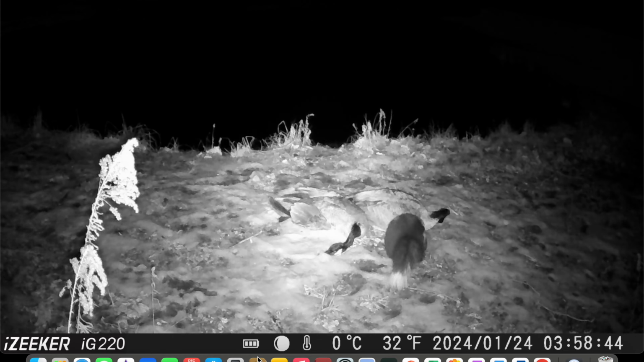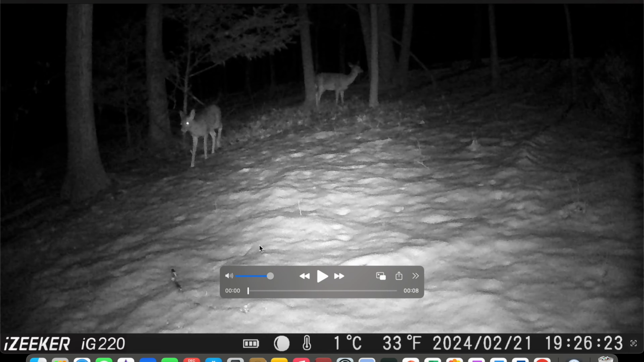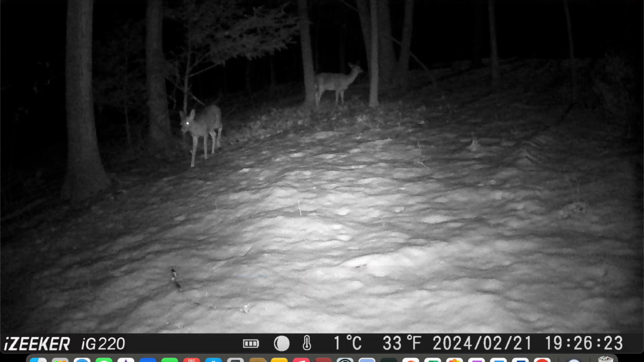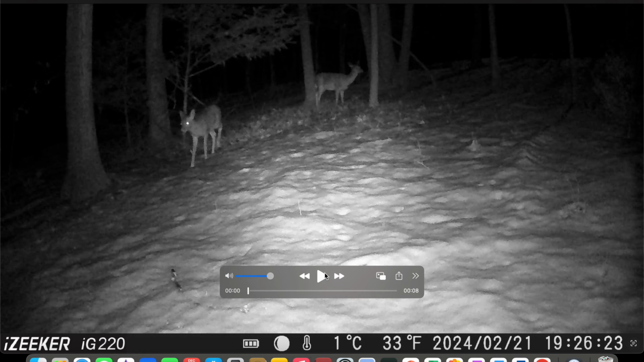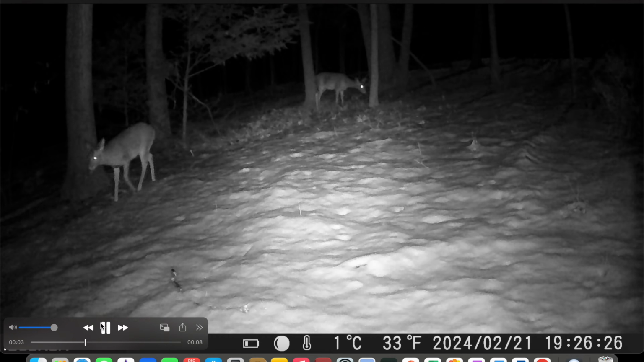Here's another video of the skunk tearing at one of the goose. Here we got a nighttime video of some deer walking through in the snow. As you can see, they're probably, I don't know, 40 feet out or so, and it's triggering. I think this is supposed to trigger at 65 feet, but this will do.